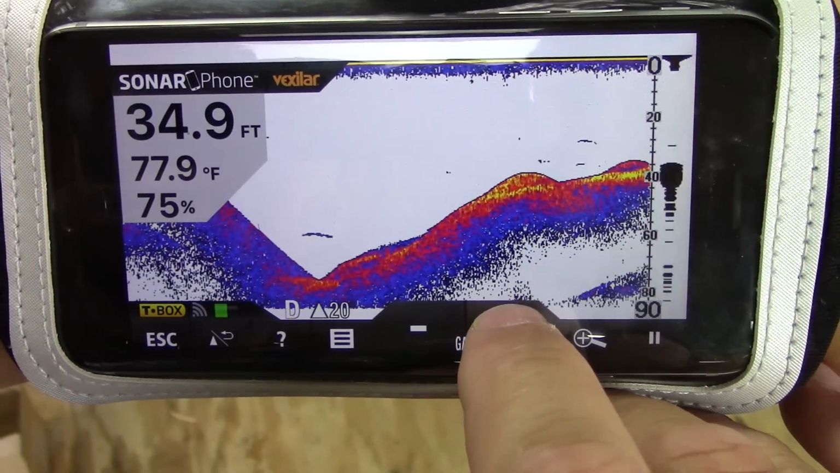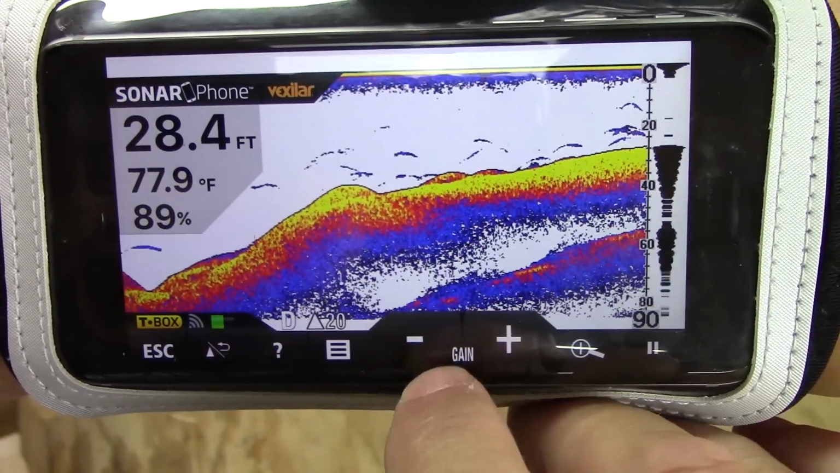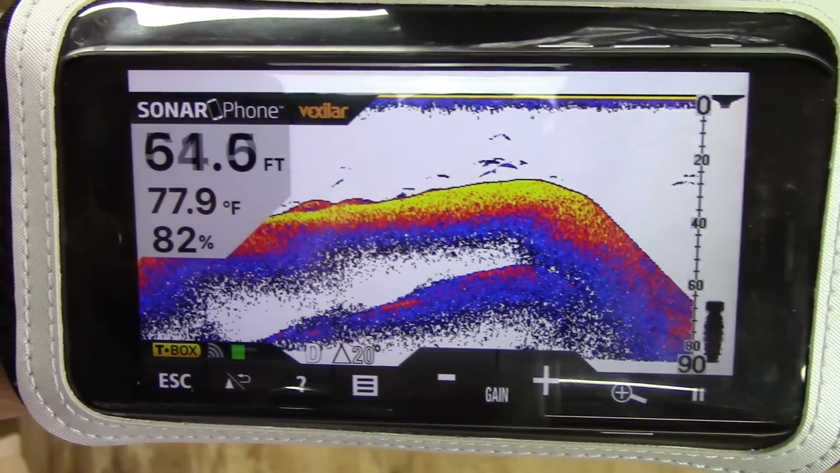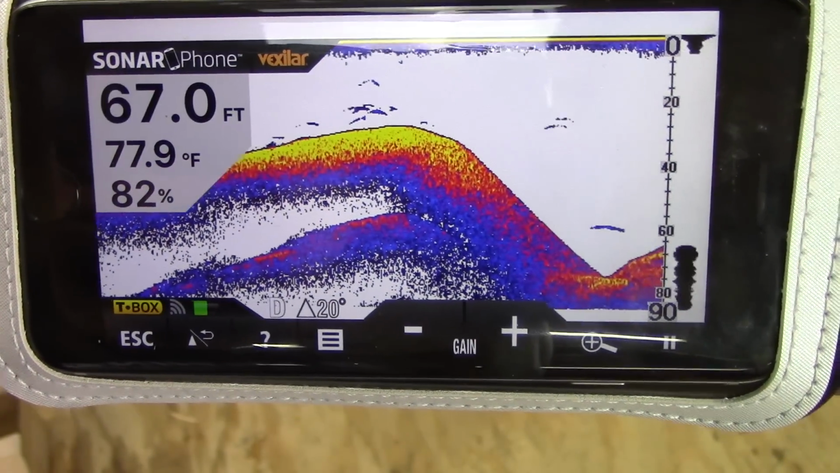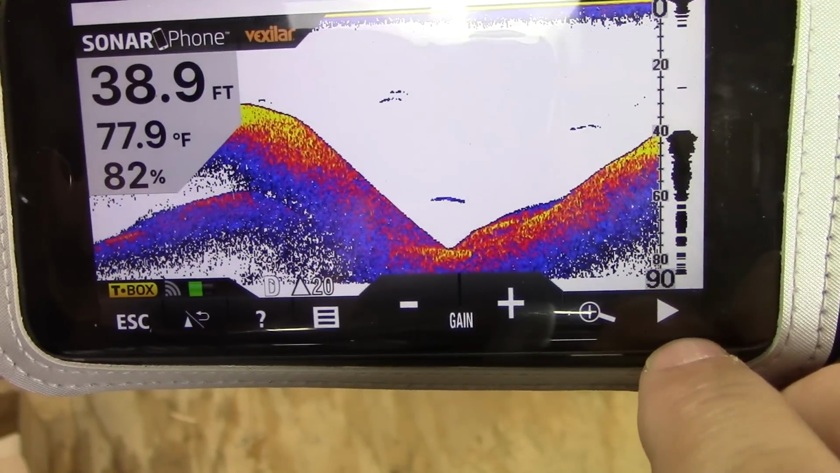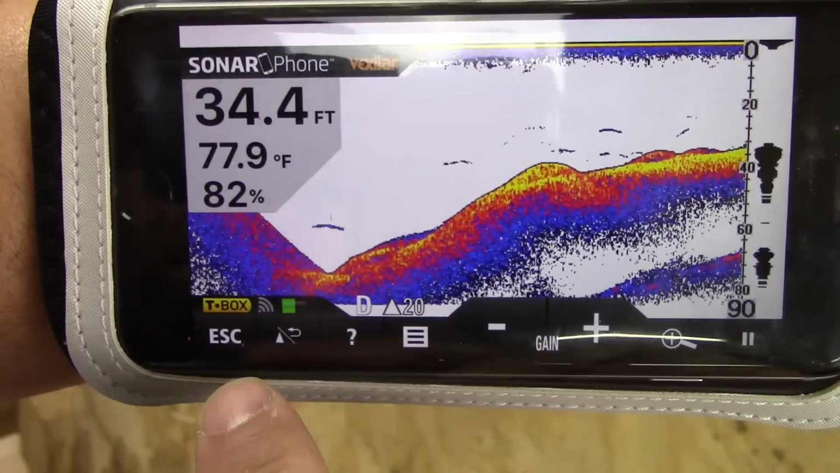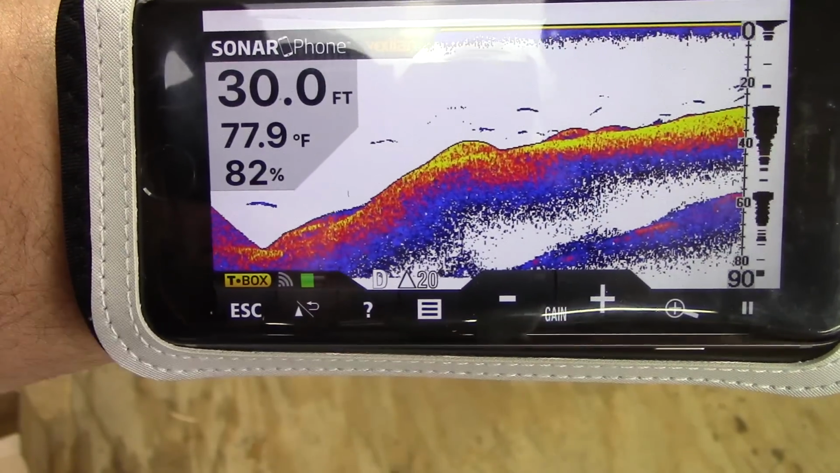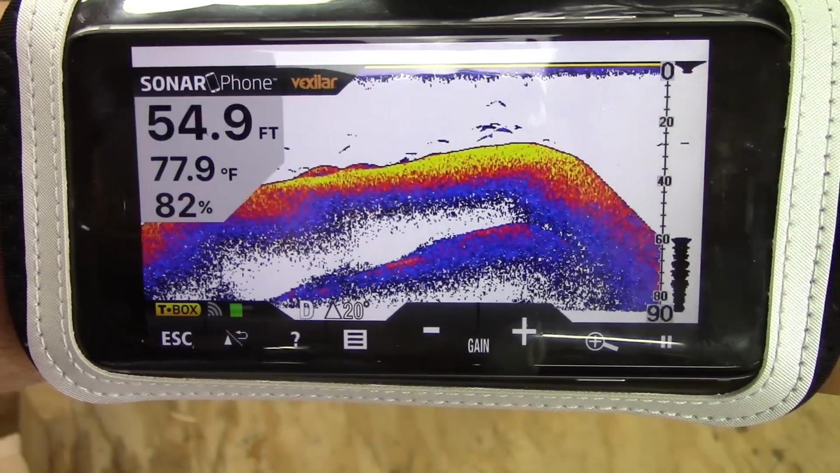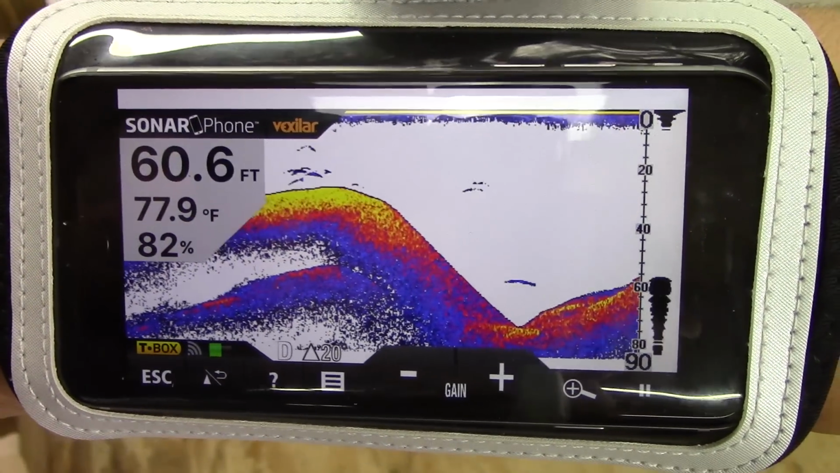The gain or the contrast. You can up the gain and the contrast to make it brighter and brighter. You know, and I kind of like it looking about like that. So that's about all of the customization you really need to do to it. You can zoom in, pause it so you can look and see some detail, and it goes right back to it. Just an absolutely easy sonar to use. There's not a whole lot of adjustments you have to do to make it work.